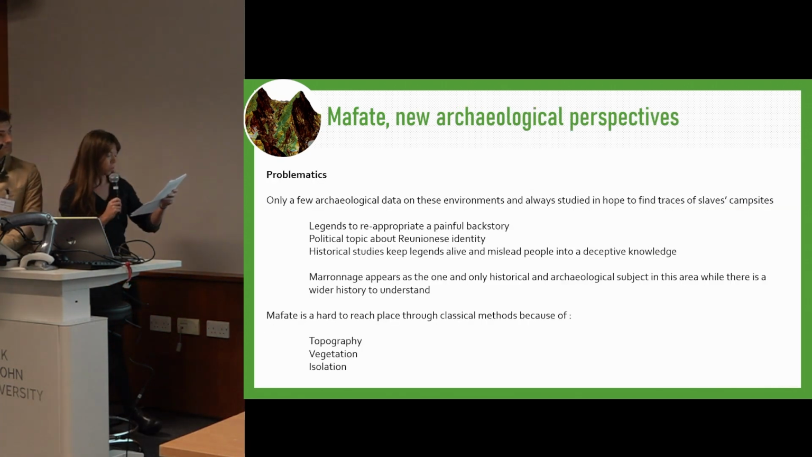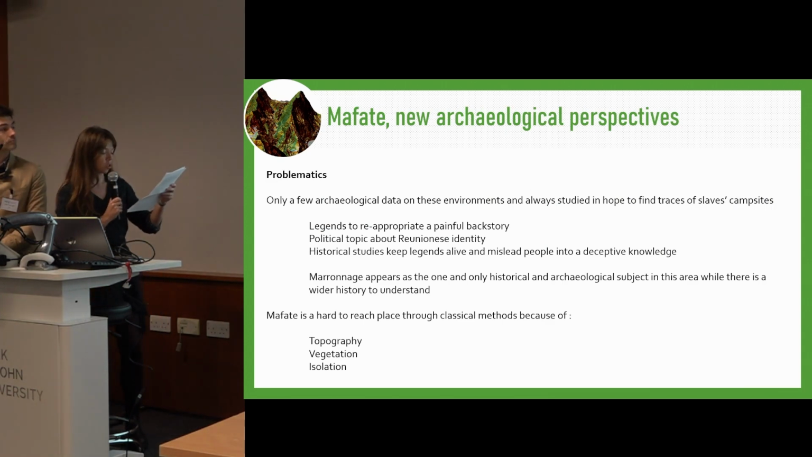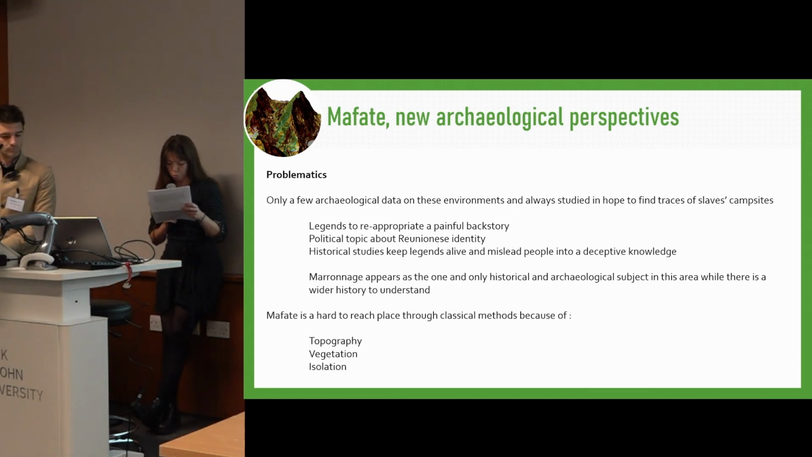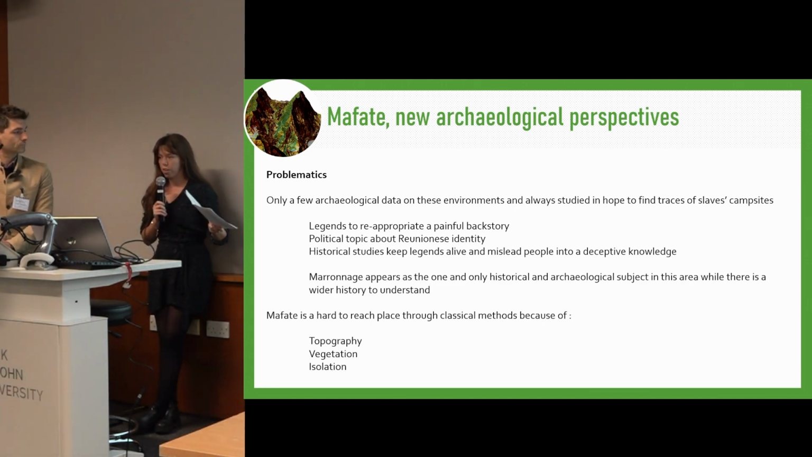As we just saw, we only have a few archaeological evidences in Mafate, and prospections were always conducted in the hope of finding these sites of fleeing slaves. Three reasons explain why: the sources on the runaways are more numerous than on other facts in this area, and people are used to facing the difficult history of slavery.